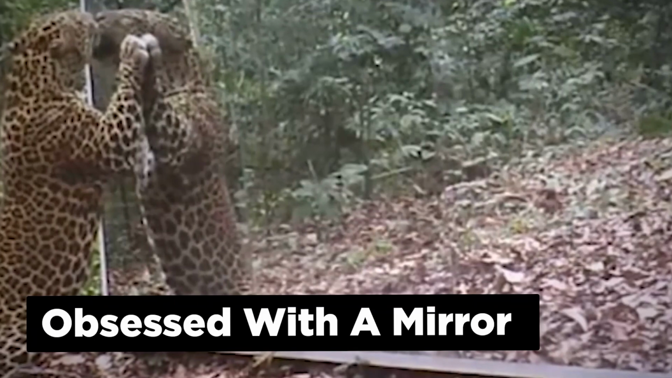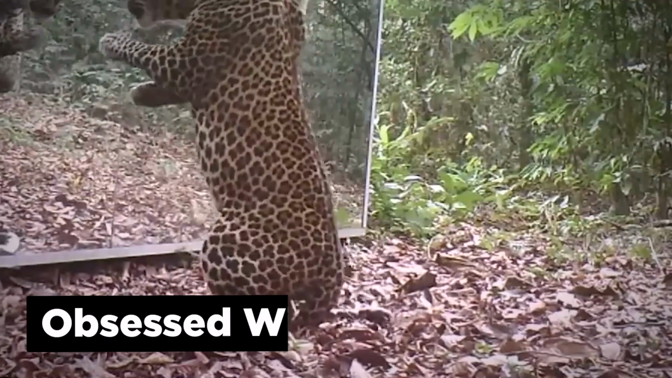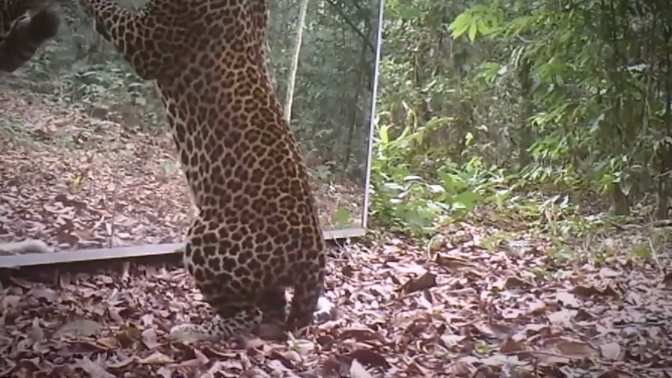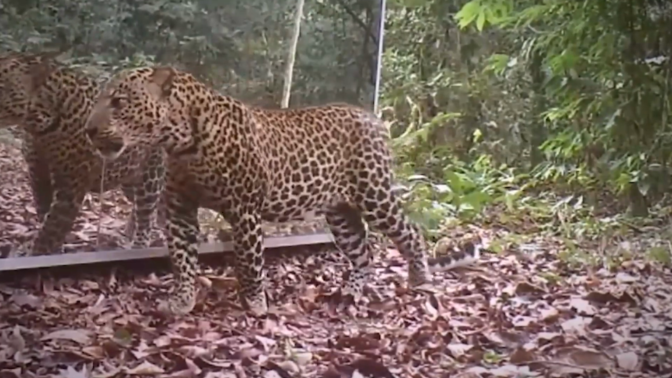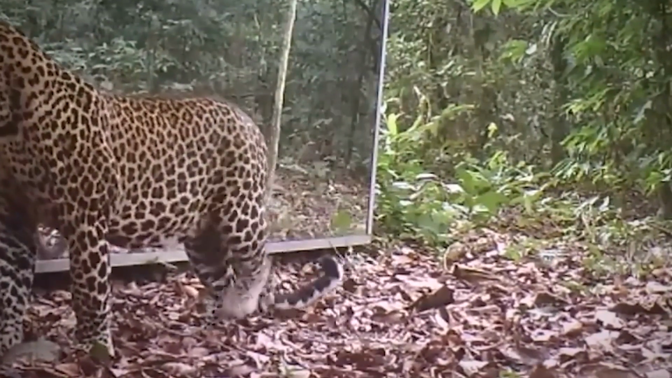Obsessed with a mirror. Do you know of anyone who's obsessed with their own reflection? Well, when French photographer Xavier Hubert Breyer set up a large mirror in the Gabon rainforest, he wanted to see how animals would react to their own reflections, and their reactions turned out to be pretty interesting.